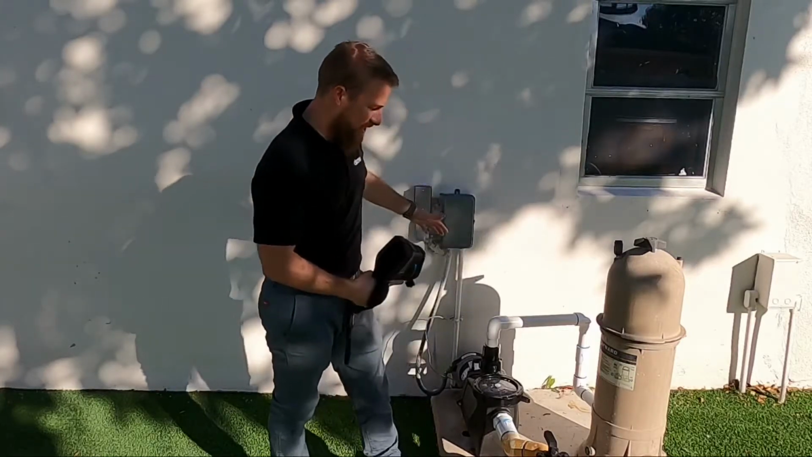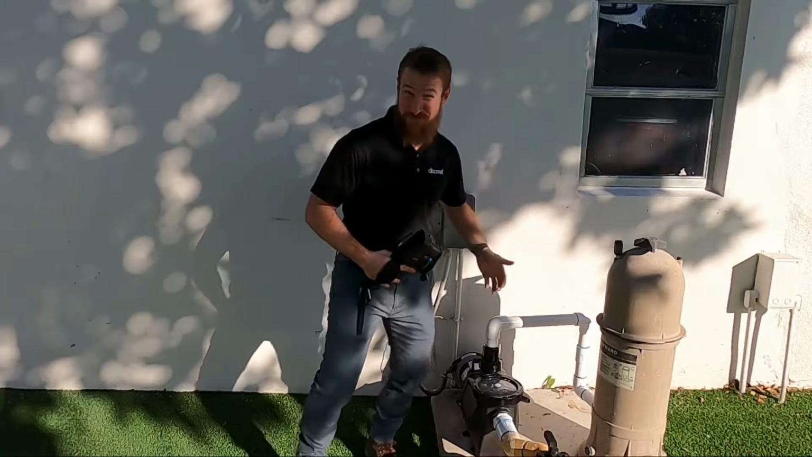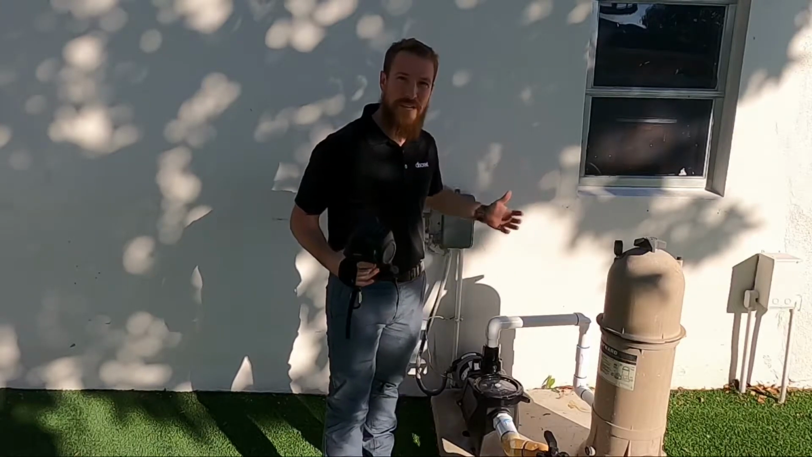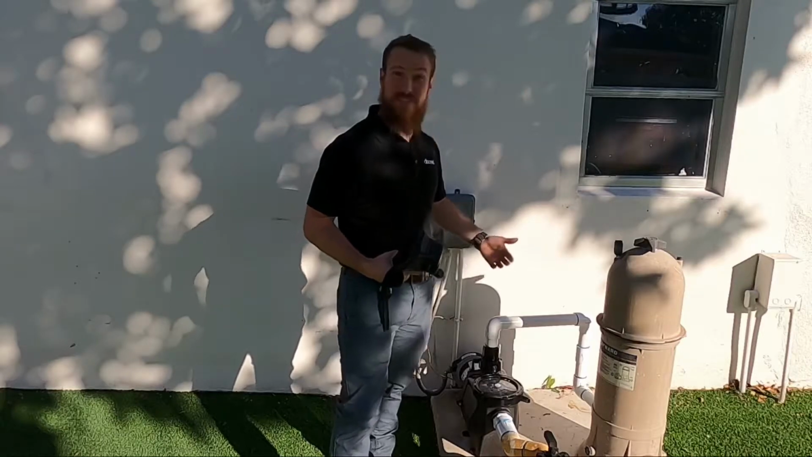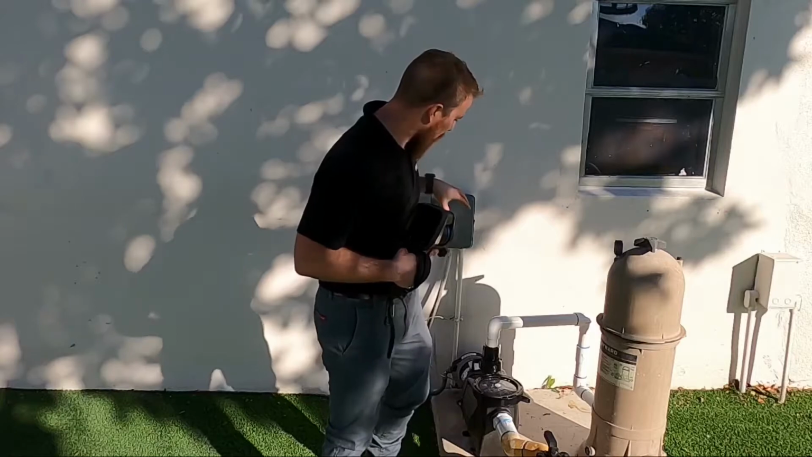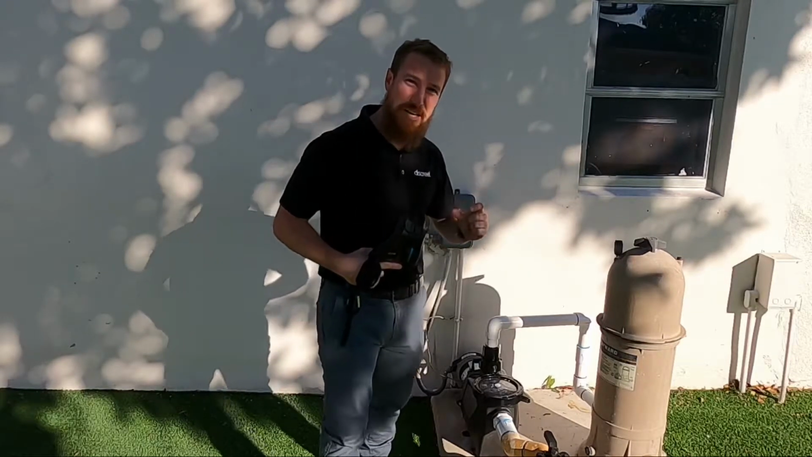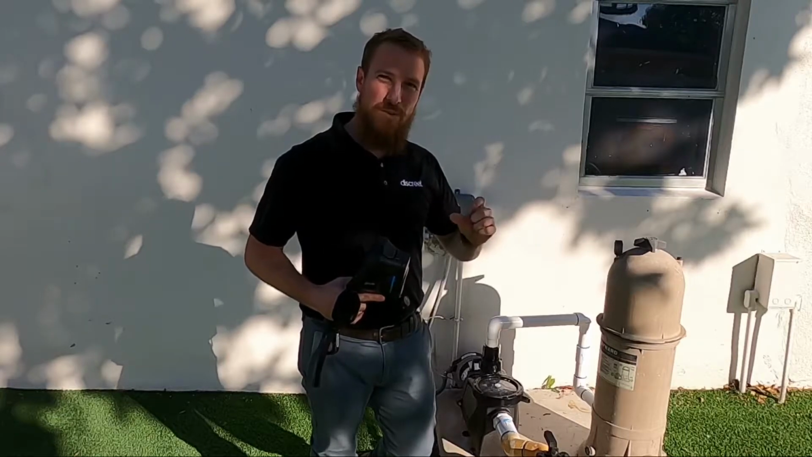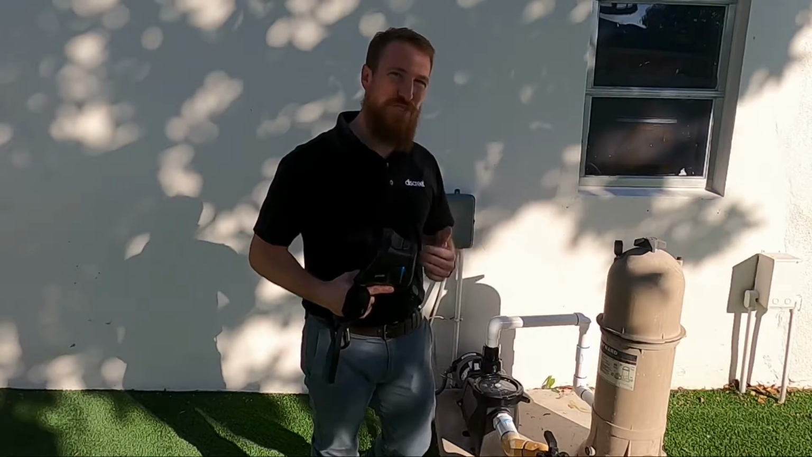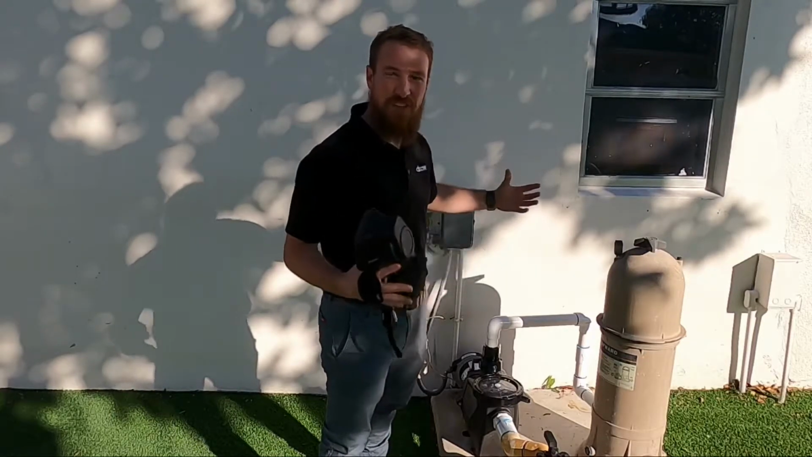So, over here to my left, which is going to look like your right on camera, we have a traditional pool pump. This one happens to be outside of my house, so I didn't travel far from home to get here. I put some electrical tape on part of the metal that's around the motor, and you guys will see why here in just a few minutes. But it's a normal pool pump, nothing too extravagant.